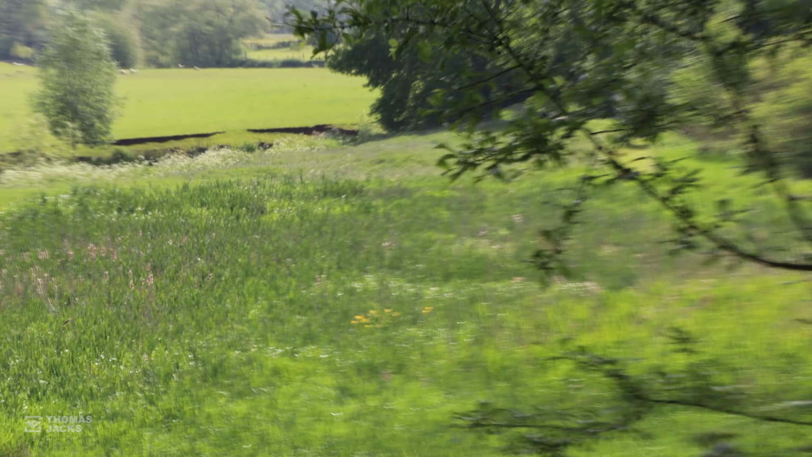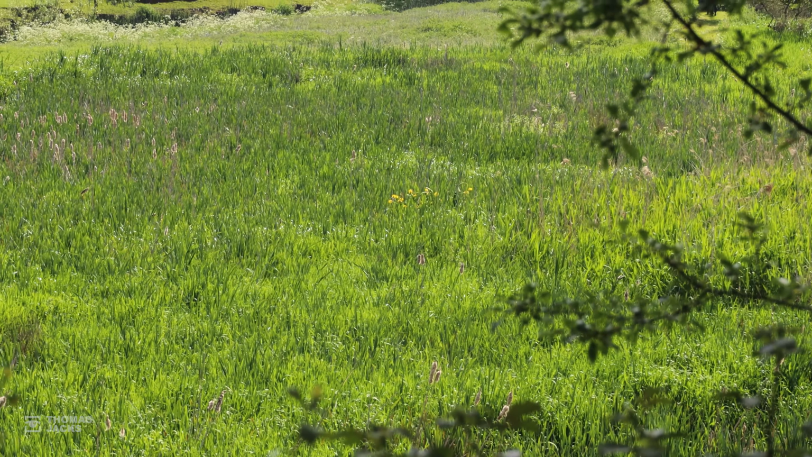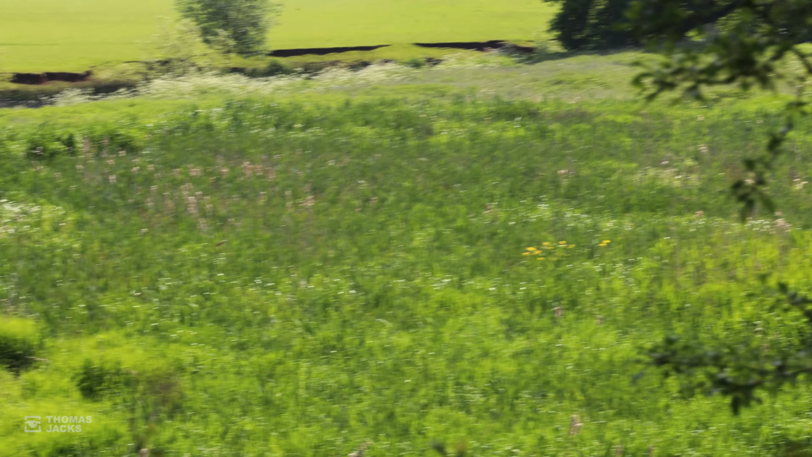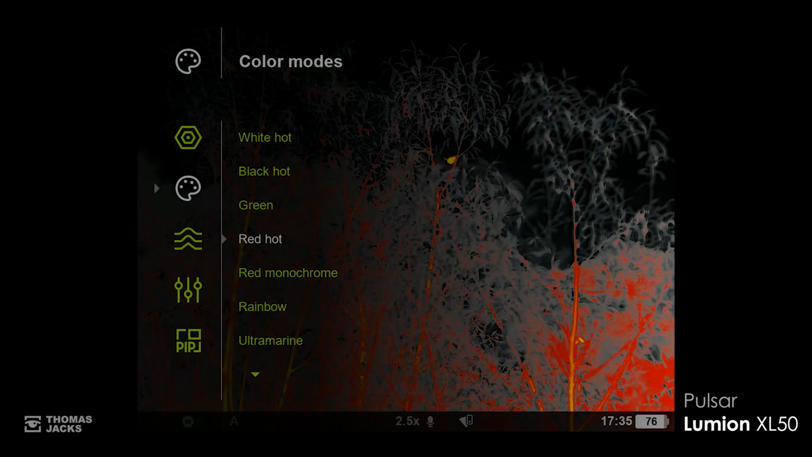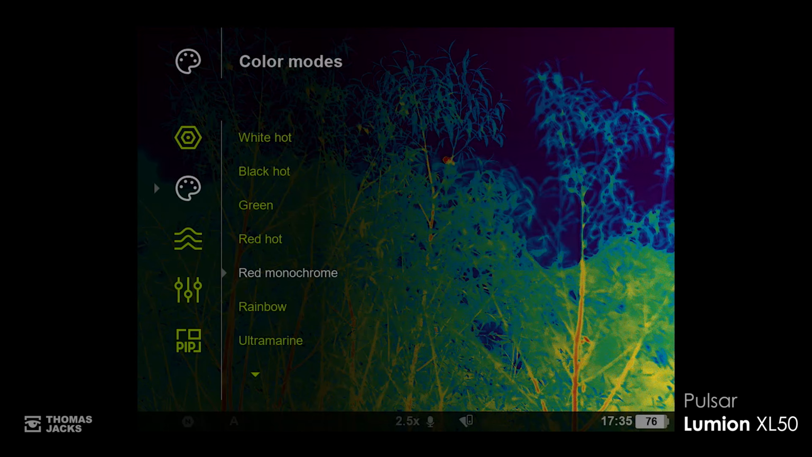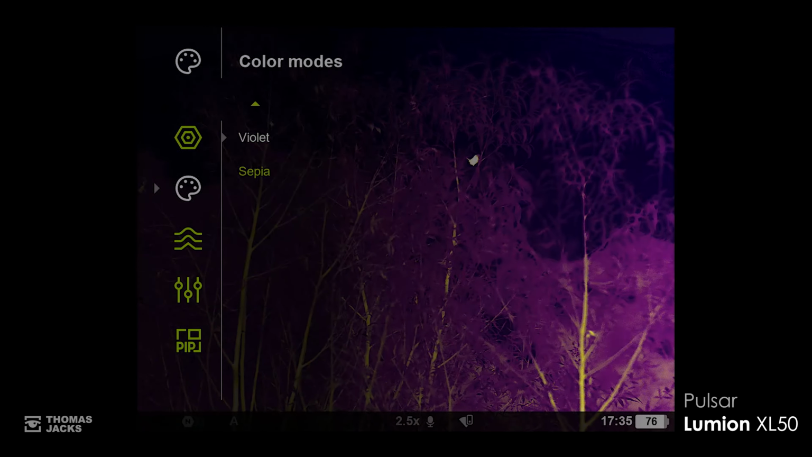It's why car number plates are designed the way they are in the UK, and we really notice the flag irises that are down there. So if you're looking for, let's say, a smallish bird across a wide scene like this, you are more likely to spot it if it's picked out in yellow or lime green. Well, the good news is that Pulsar thermal spotters let you do exactly that with a choice of colour palettes that pick out the warmest objects in yellow and lime green. Now, you can choose from green, red hot, red monochrome, rainbow, ultramarine, violet and sepia.